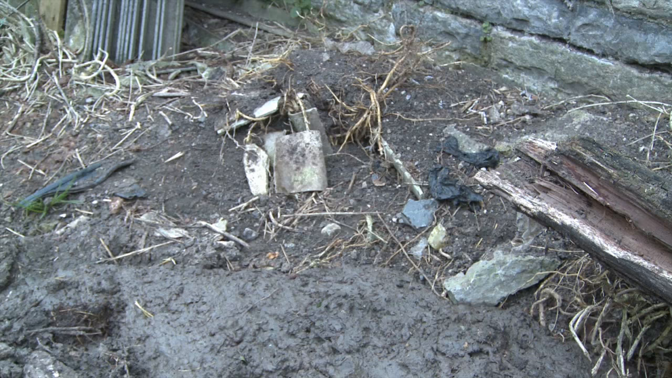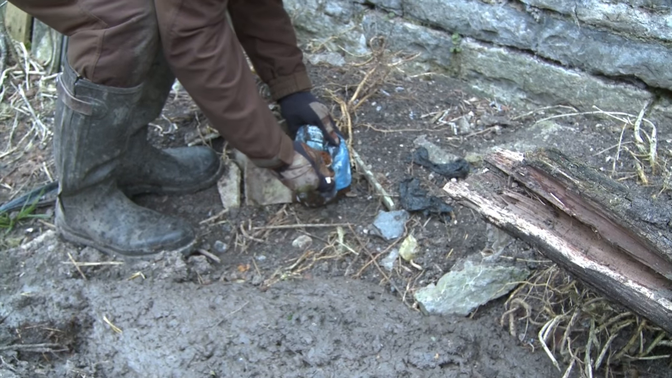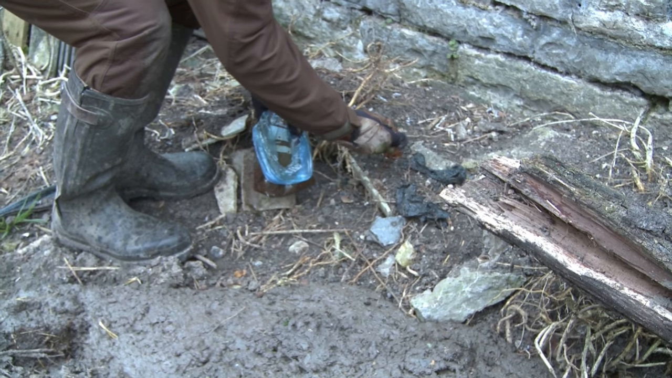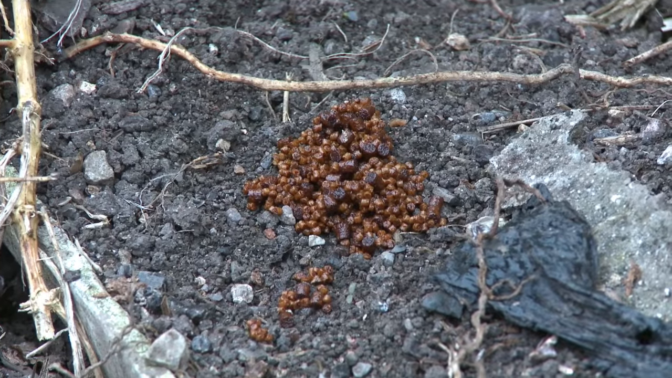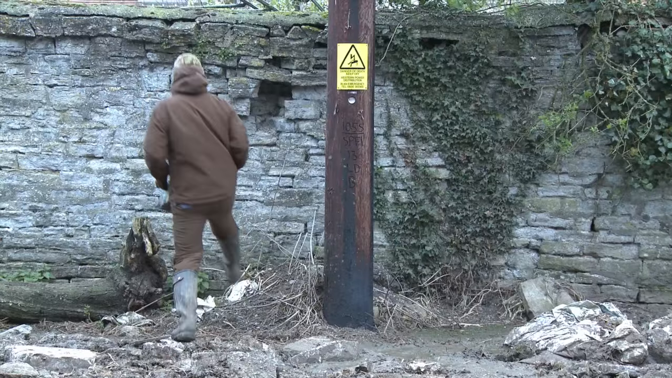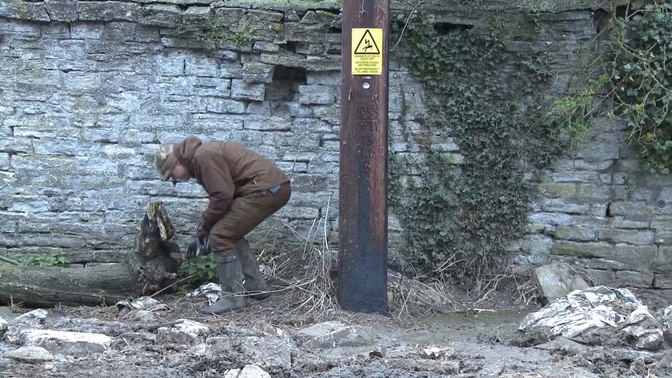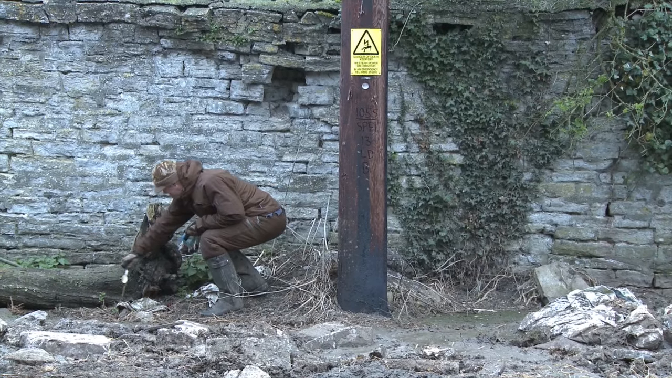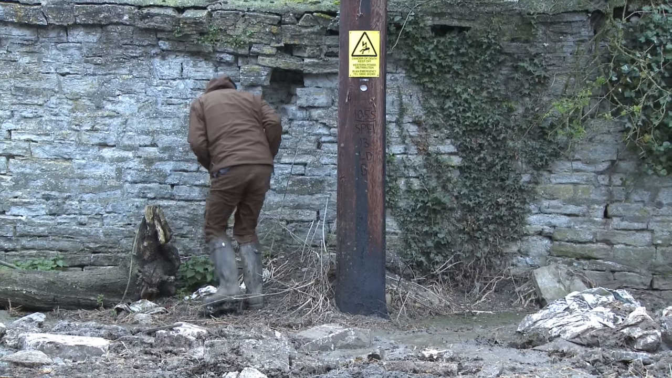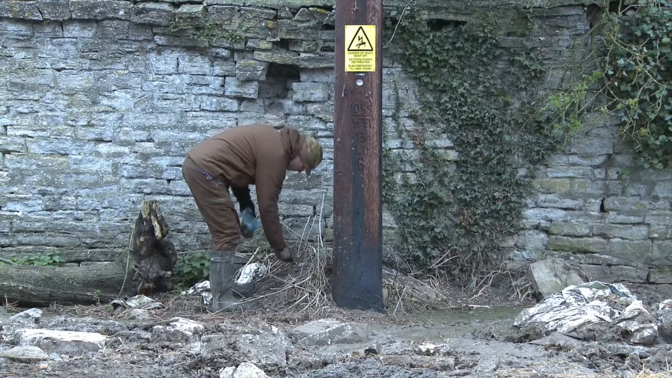Right, let's go and put a few out. I know the rats have a run along the edge of this wall, so this looks like a good place to leave them a tempting spoonful of pellets. The idea is to encourage the rats to linger in spots where I can get clear shots at them. So it's important that there are no obstructions between my shooting position and where the rodents will stop to feed.